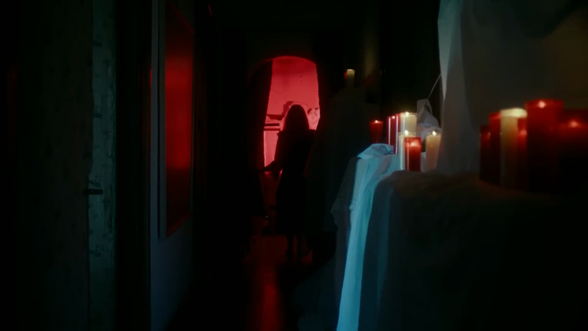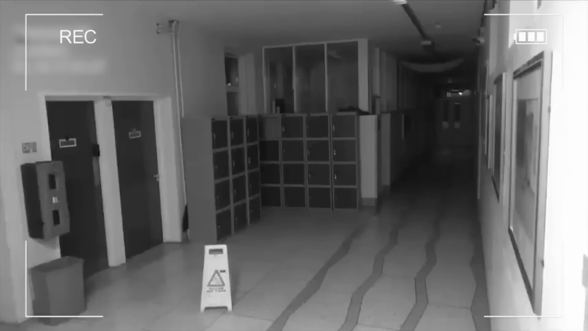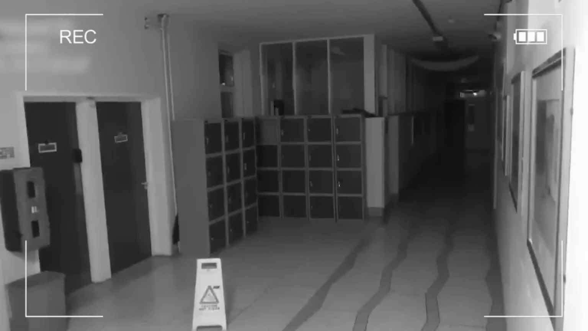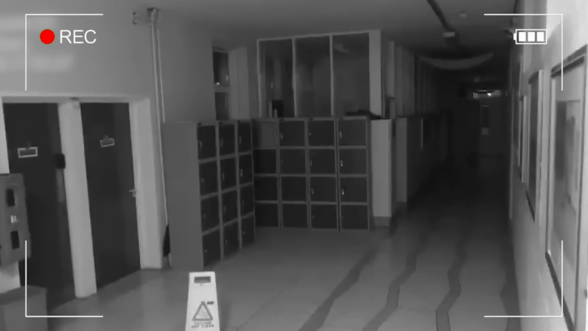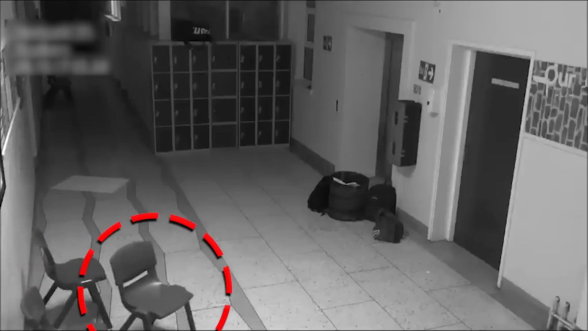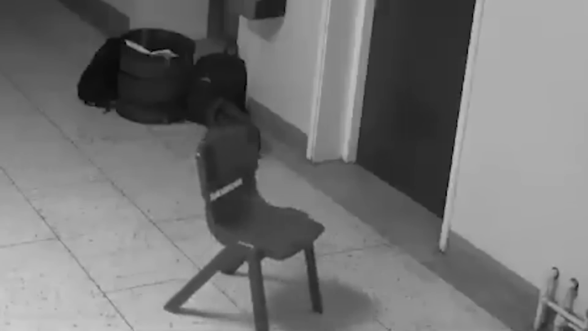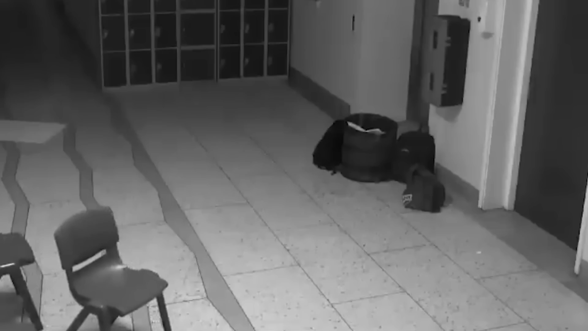Ghost caught on camera. Something sinister was lurking in the halls of Collège Eamon Rees, a school in Cork City. A ghostly presence was caught on camera, leaving everyone terrified. Doors were opening and closing by themselves, as if an invisible hand was controlling them. Then, a chair begins to move on its own, as if manipulated by an invisible force, rising and falling in a jerky motion.